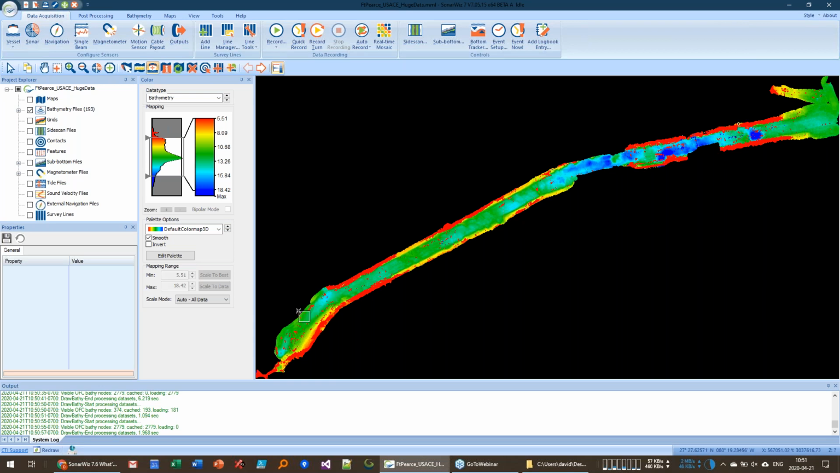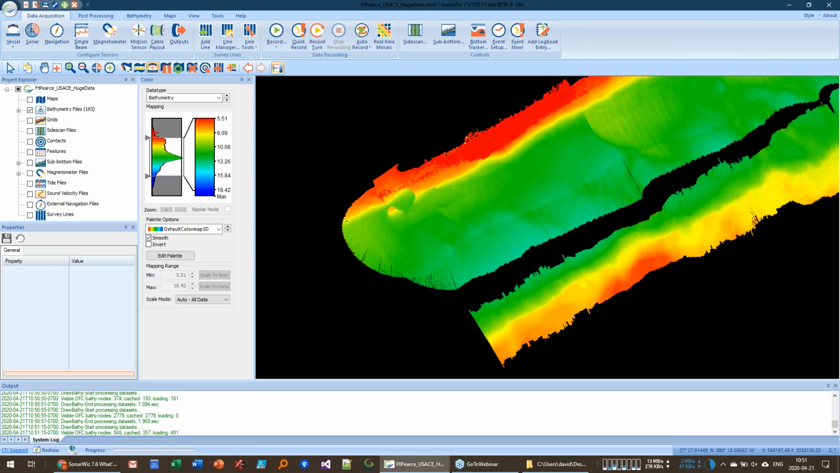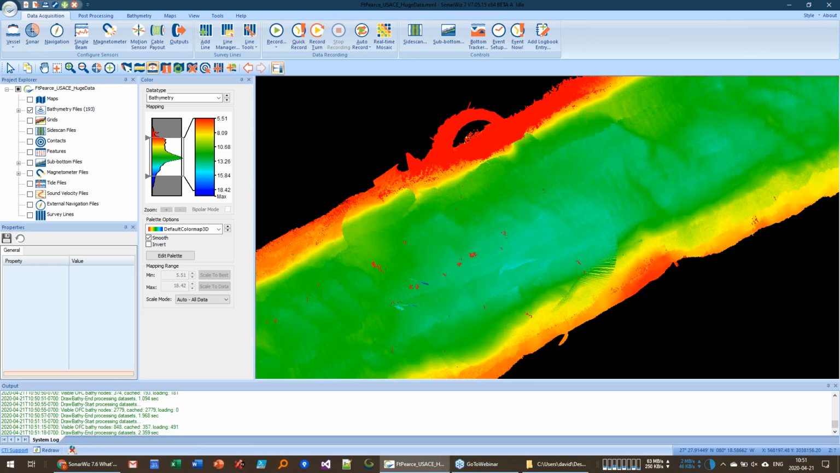We're hoping that the larger the data sets you load into SonarWiz, the more improvement you're going to see with this new drawing technique. The one downside is that it does increase the time of a merge. That's a price you pay once when you merge the data set, but every time you draw the file, it's going to improve the speed.